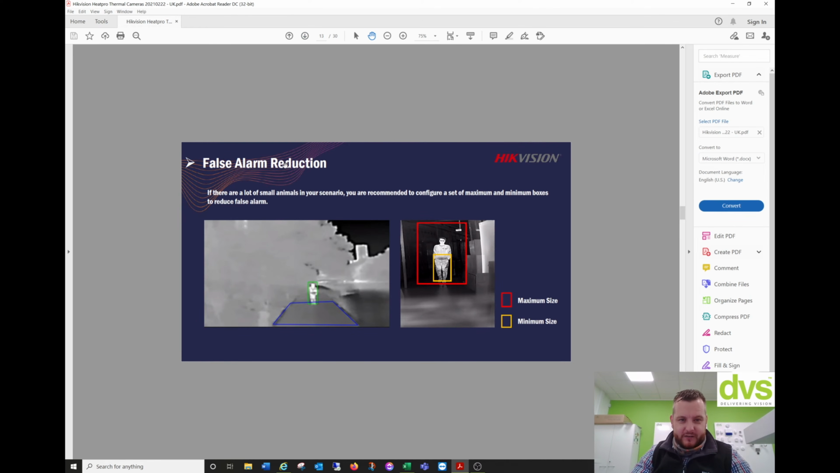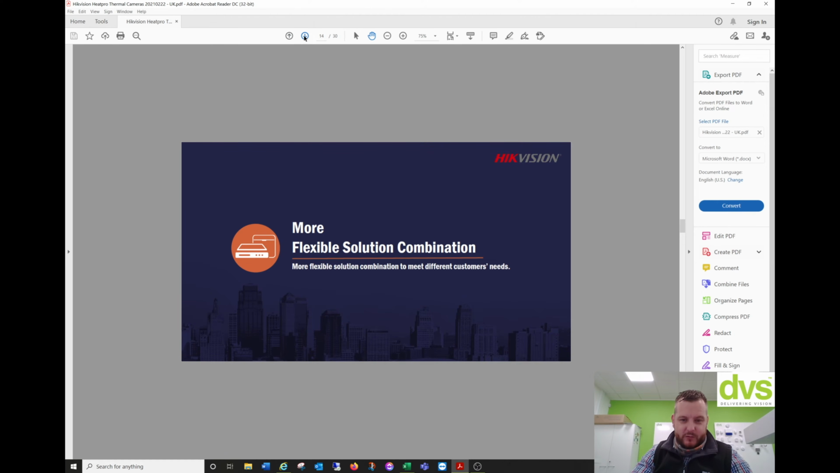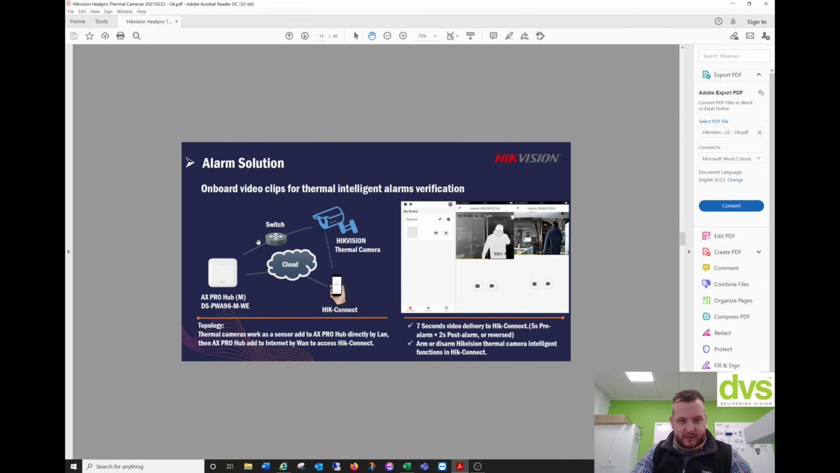False alarm reduction, so we've got the minimum and maximum object sizes. A more flexible combined alarm solution. This also works in conjunction with the AX Pro, so if you're using an AX Pro alarm system, our Grade 2 wireless alarm system that's now got PD6662, you can also combine the thermal alarm with an event, so it's a combined alarm within the AX Pro setup, to give you external triggers linked with your alarm solution. So really, really powerful.